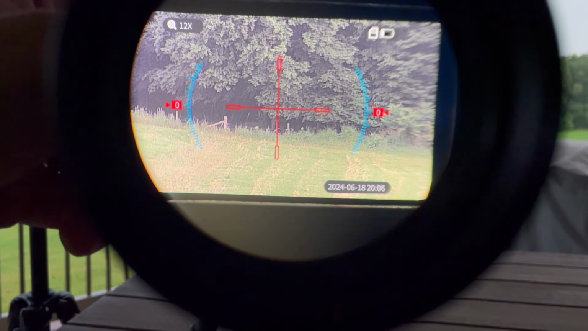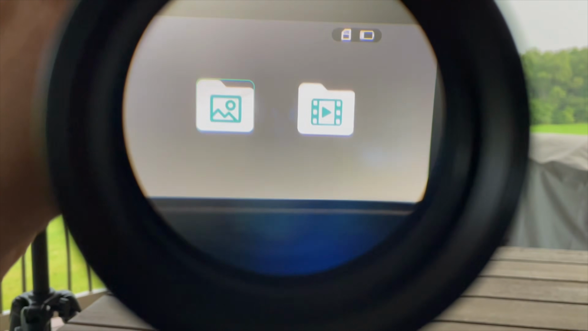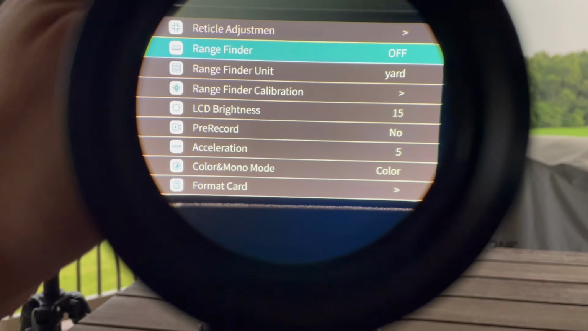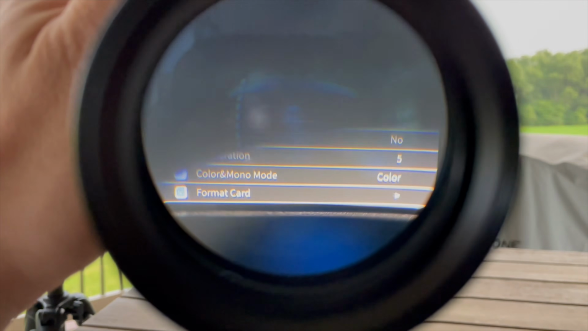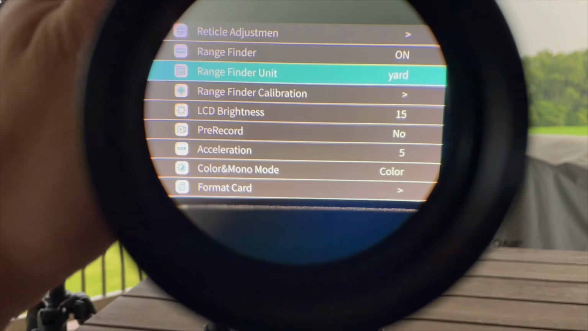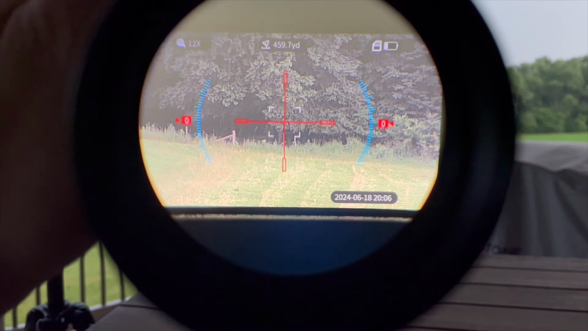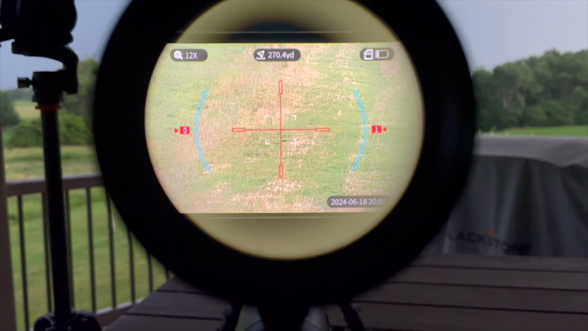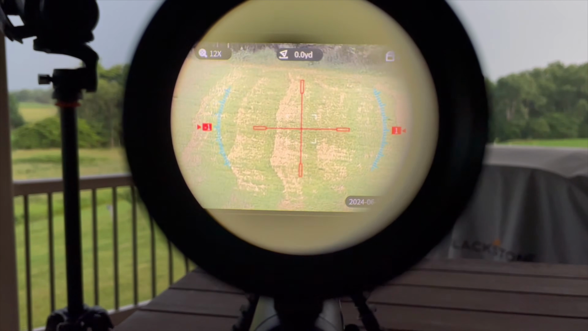Now let's go ahead and turn the laser rangefinder on. So you're gonna press the down arrow, and you're gonna go to rangefinder off, and you're gonna turn that on. So now our rangefinder's on. And we're gonna go back to the main screen. Now it shows you our range at 460 yards to that tree, and we'll go ahead and move this around a little bit to 270. So everywhere you're looking, you're getting an accurate range no matter where you're at.